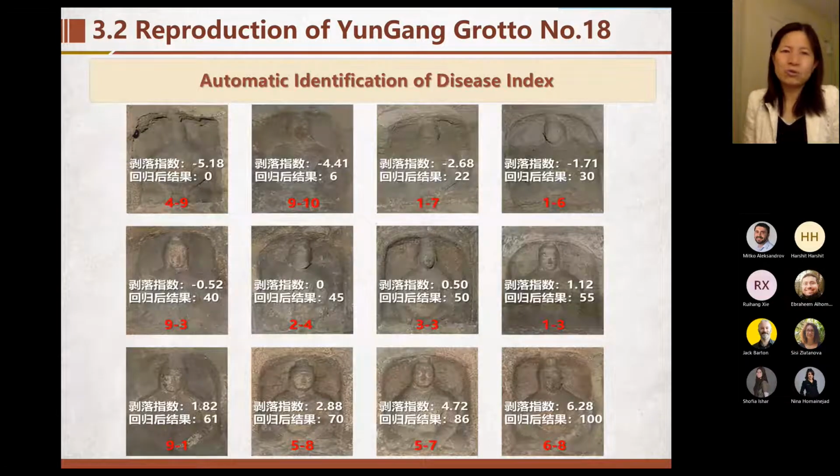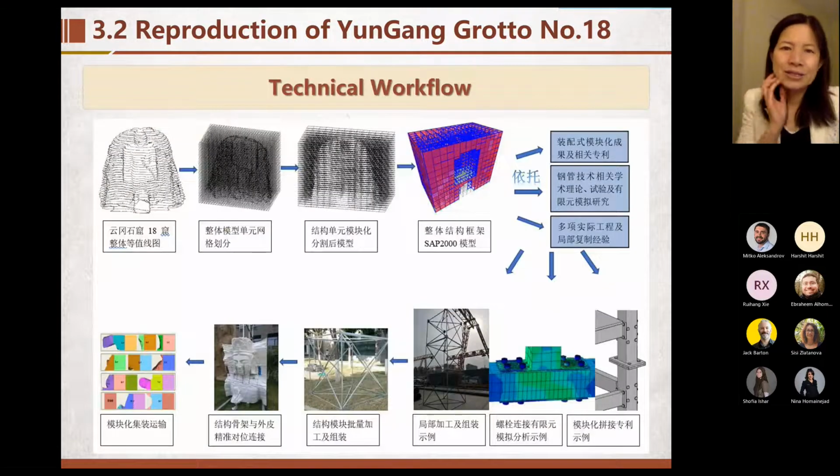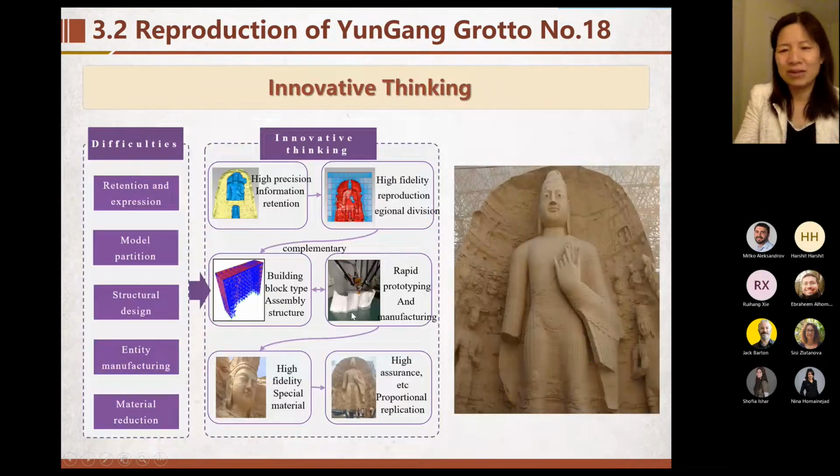We can also automatically identify the disease index. And this is the reproduction technique workflow. Firstly, the map, then subdivide different convex parts, then we print it, construct it, and rebuild it. It's very interesting.